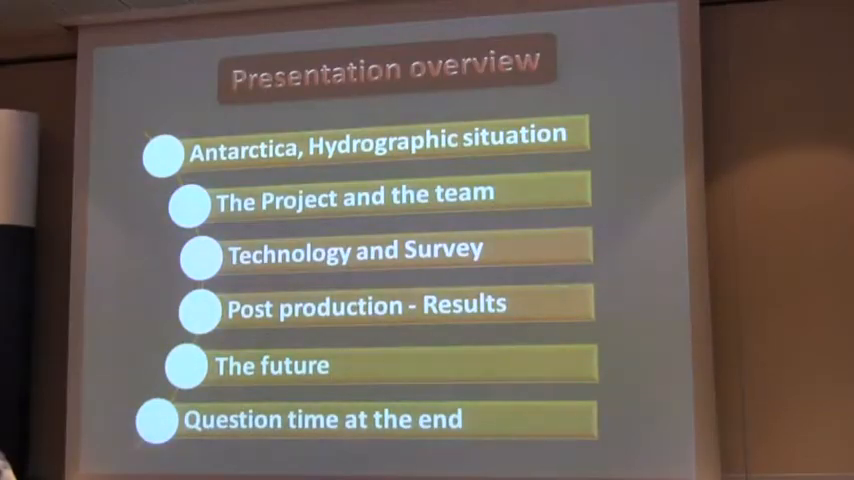So today with the presentation, what we're going to talk about is obviously what is the hydrographic situation there in Antarctica, because it is quite an interesting and very special region of the world. We're going to talk about the project, why we did the project, and of course the team, the technology that we used and how we went about doing the survey. Then of course post-production and the results from the post-production. And then we'll have a brief look at the future of this type of surveying and why we did it in this particular way. We will have question time, obviously, at the end.